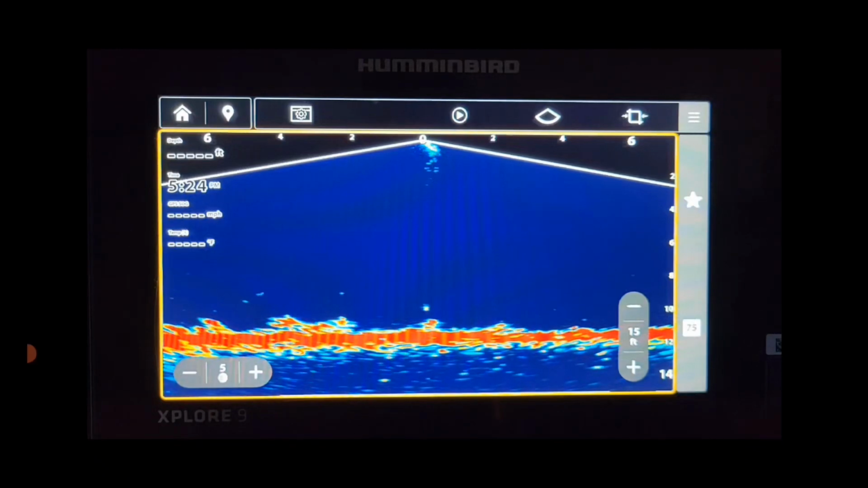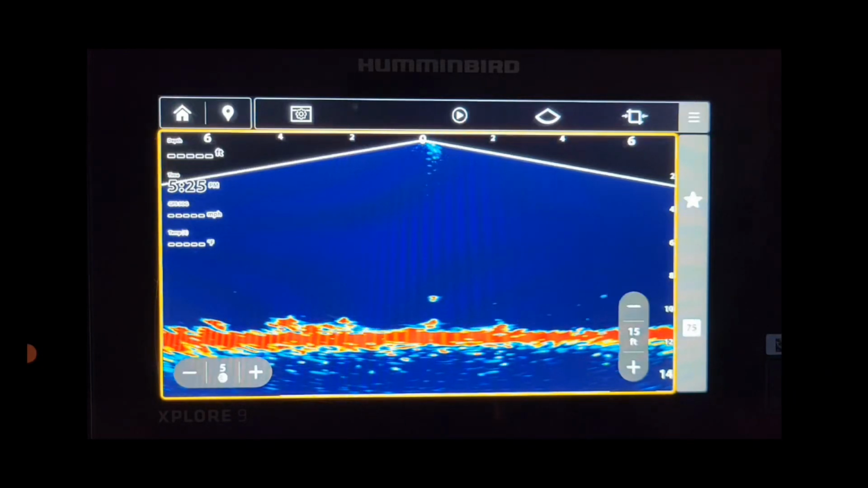I'm sitting in about 11 foot of water, and it looks like we're shooting out 8 feet on each side. So if a fish comes in here to check this jig out, we should be able to see him roll in. It's looking really good, though. Way better than Mega Live 1. I was not happy at all with Mega Live 1, but this Mega Live 2, so far, I'm impressed.